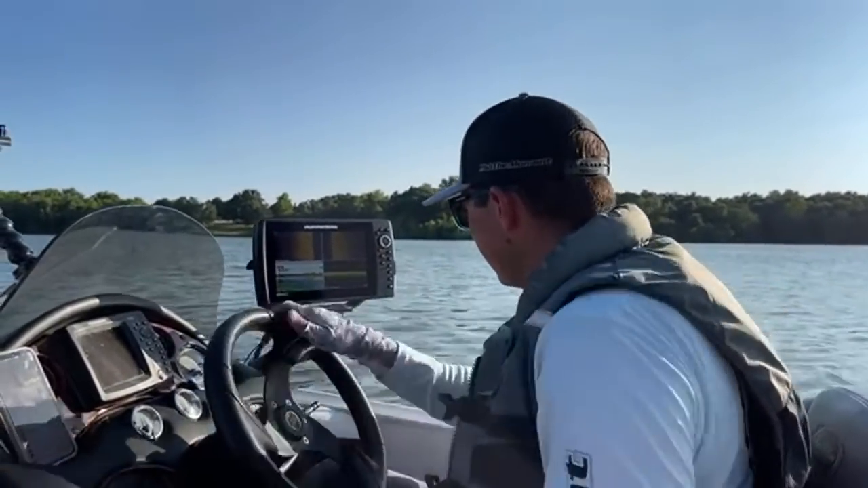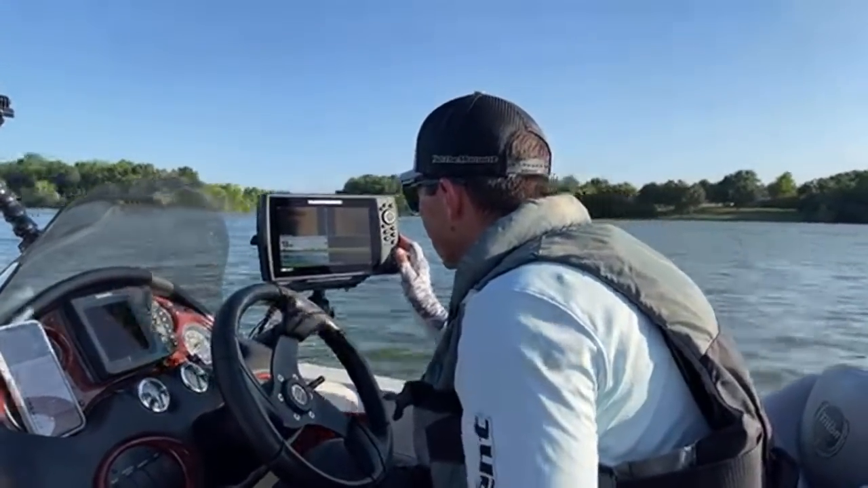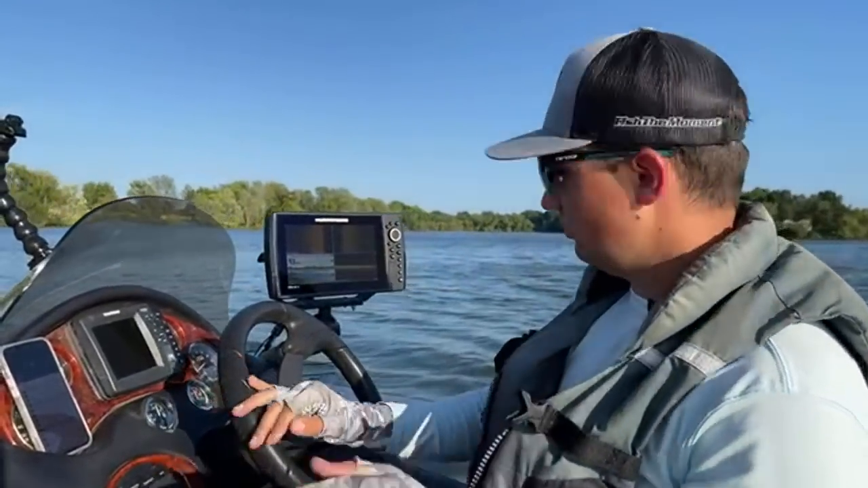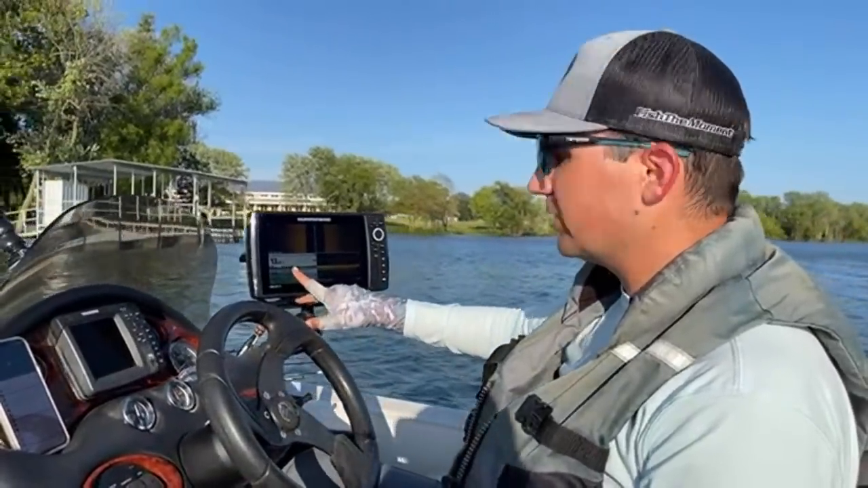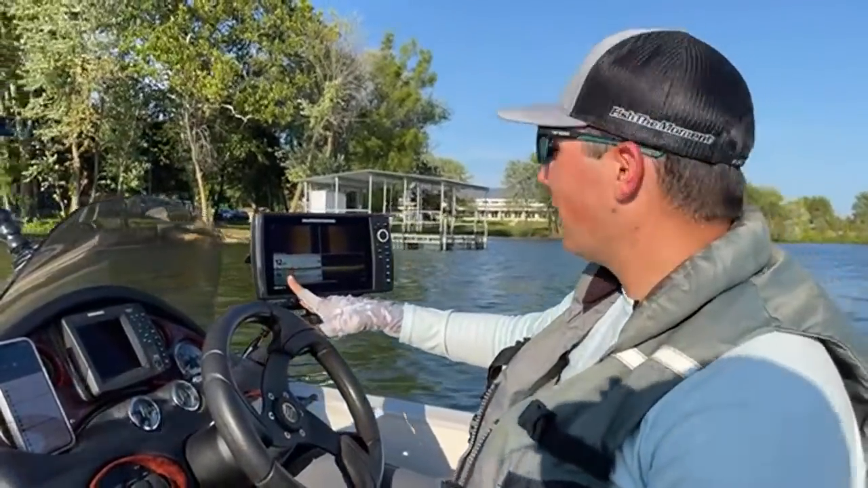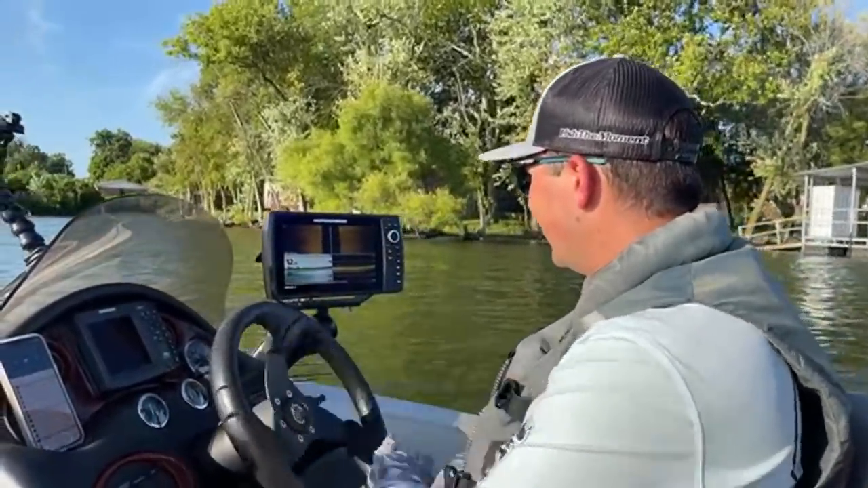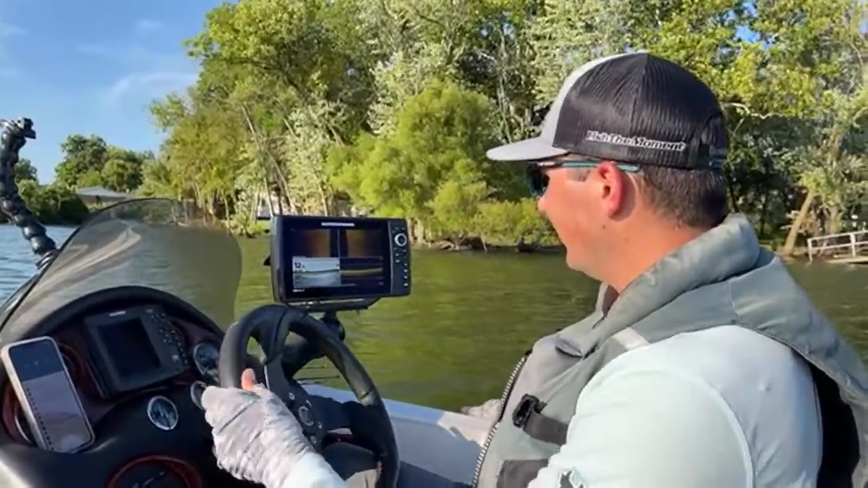There's a little bit of brush right there, some shallower brush. I'm gonna spin around. Anytime I see something interesting, I'm gonna turn around and graph it, but I don't waypoint it. A lot of guys drop waypoints on everything. I hate dropping waypoints on stuff unless there's fish there, because if I come back later, like in a year or whatever, and I have 75 waypoints on my graph, it's really annoying, one.